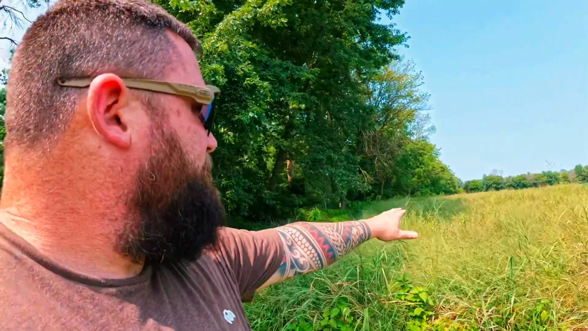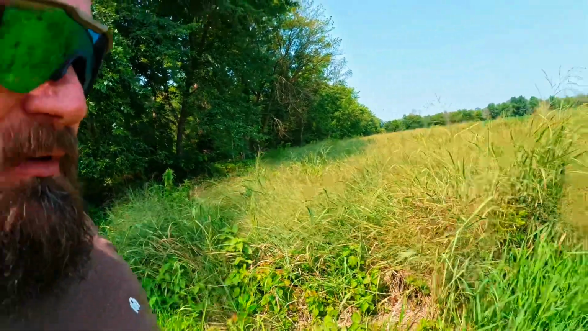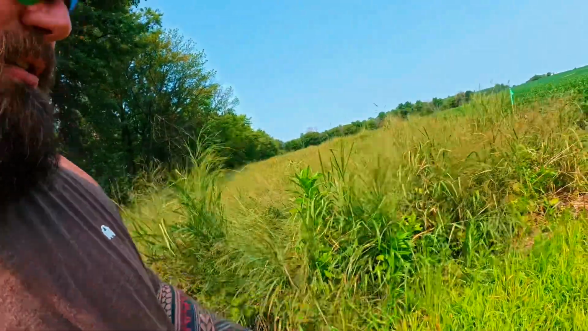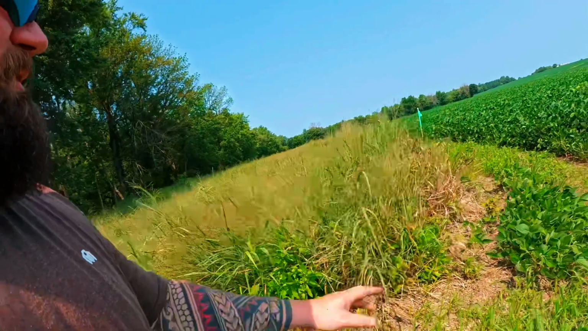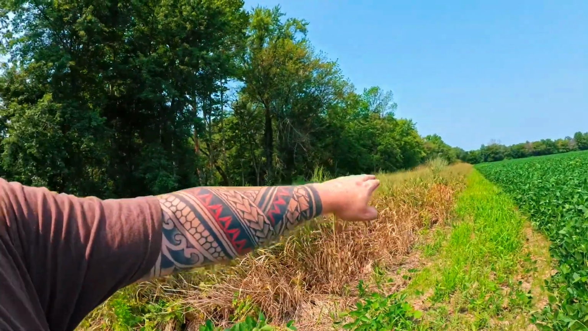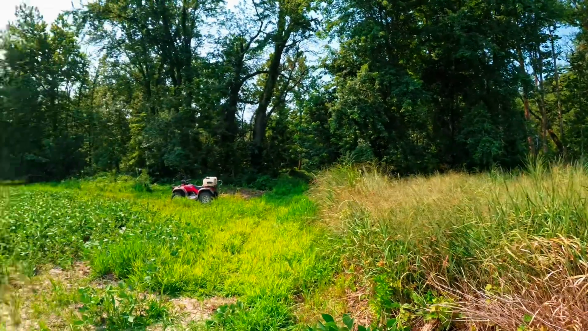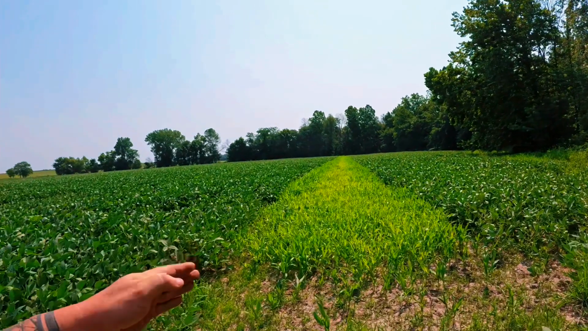Now we're at the other end of my switch. Just came down this mowed trail right here that I mow, and then we've got another nice little path here where grass is starting to grow. I'm gonna use this too, kind of to hide myself behind as well. And then this is the plot down here on this end.